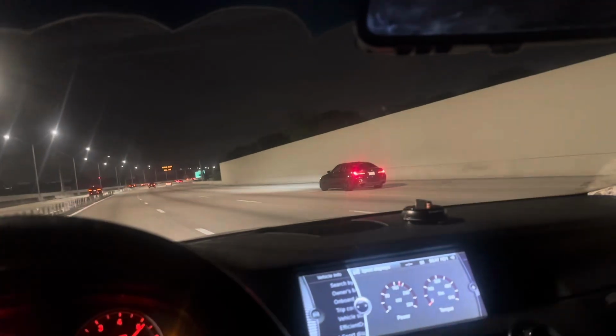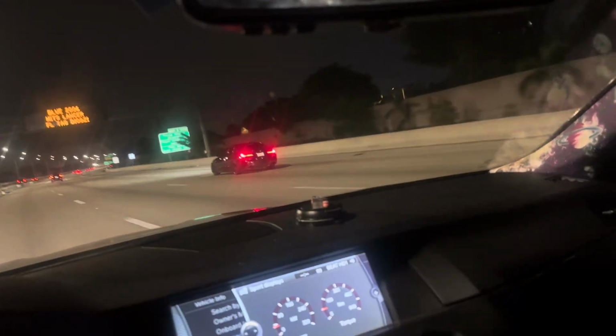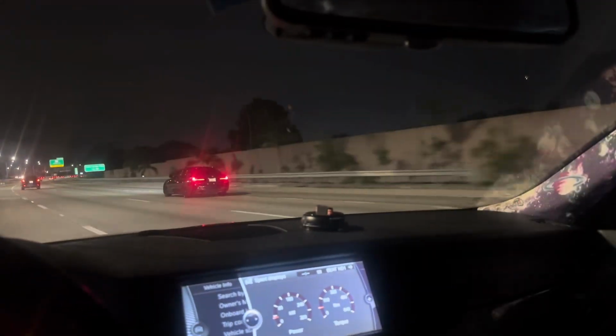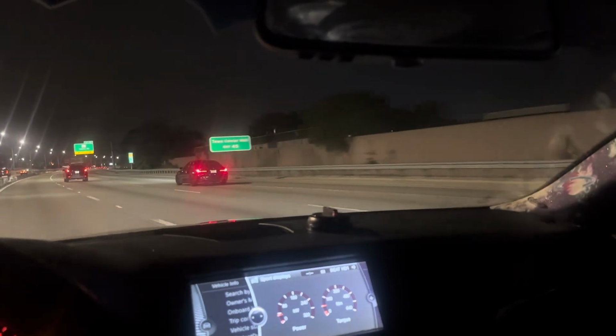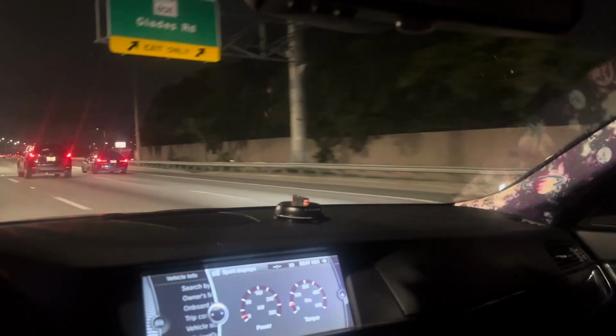So we just ran the M340, but I'm using one hand. I'm only using one hand right now.